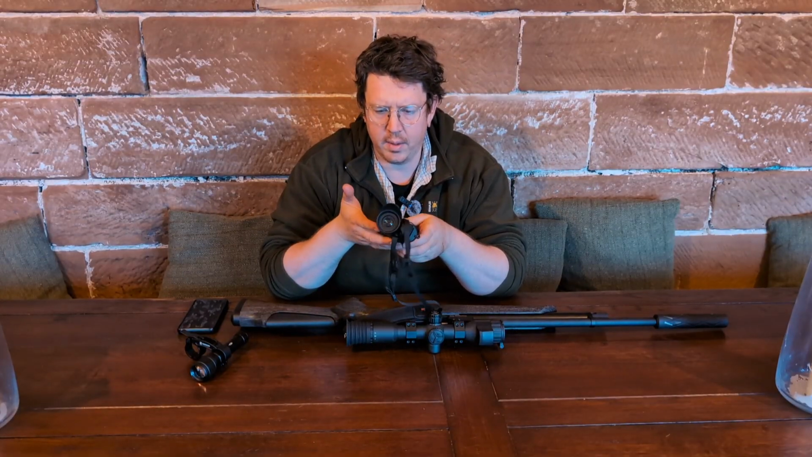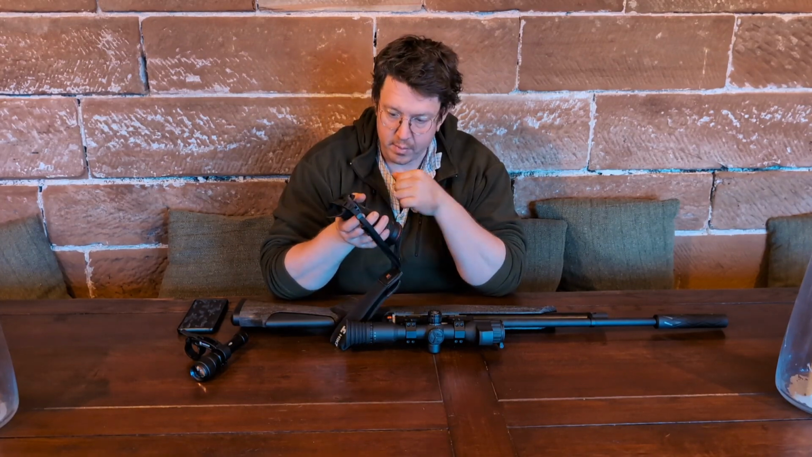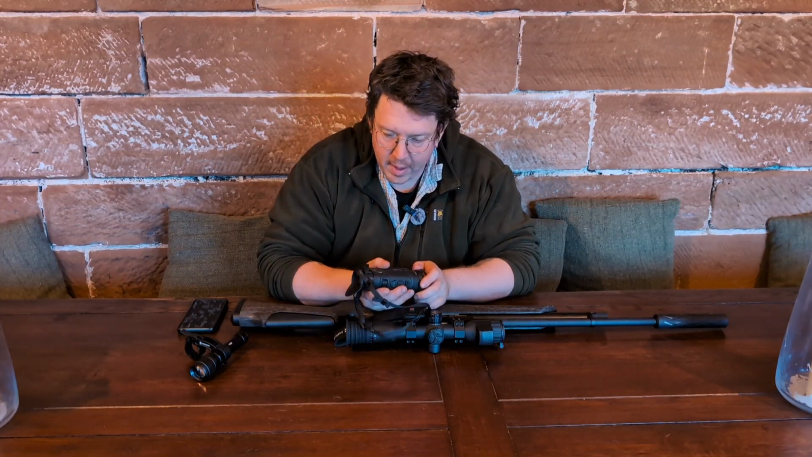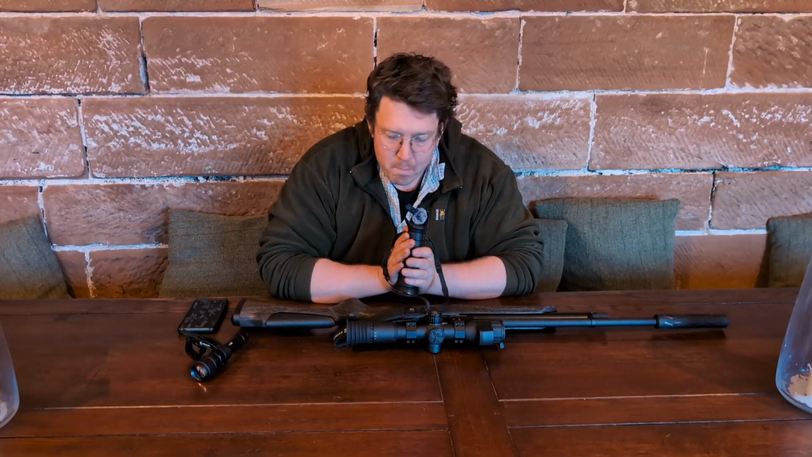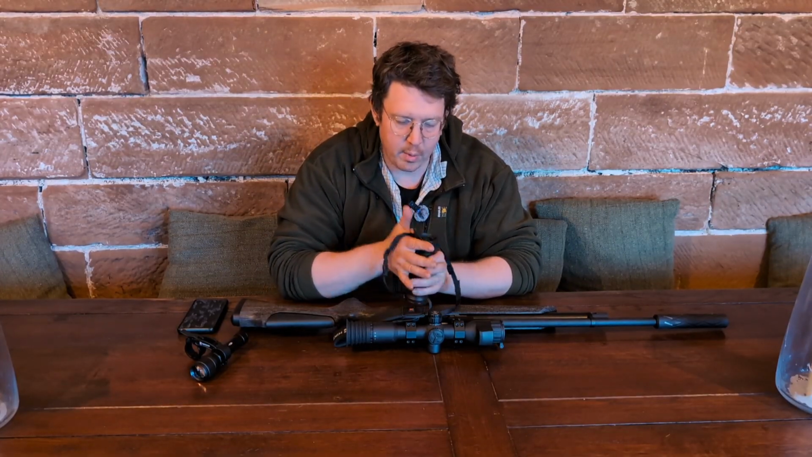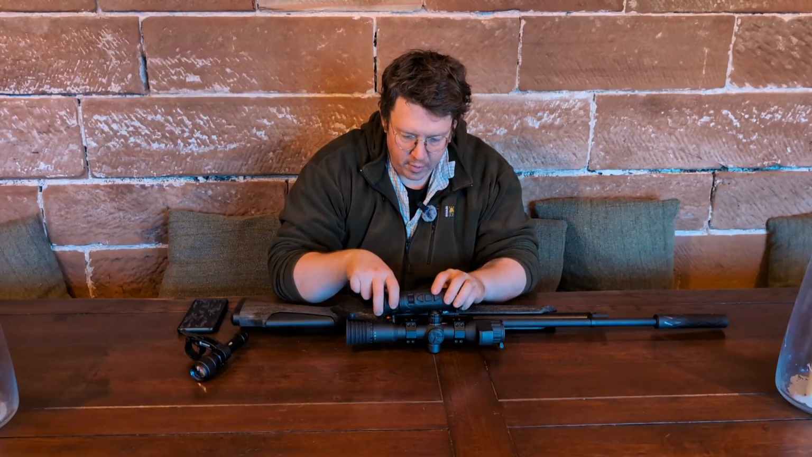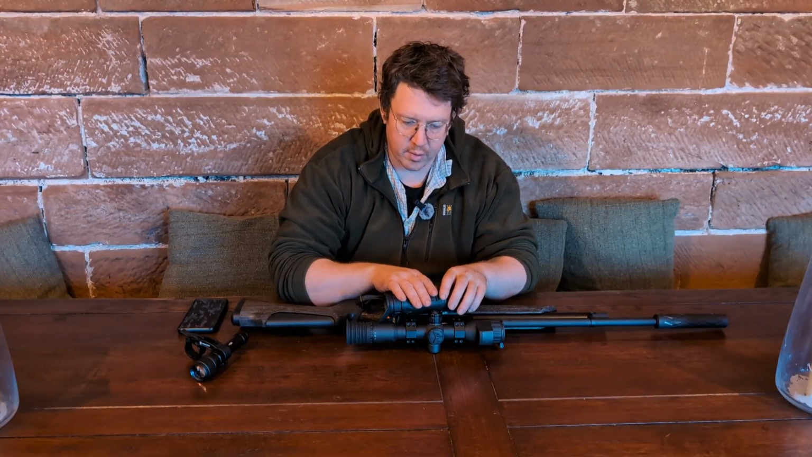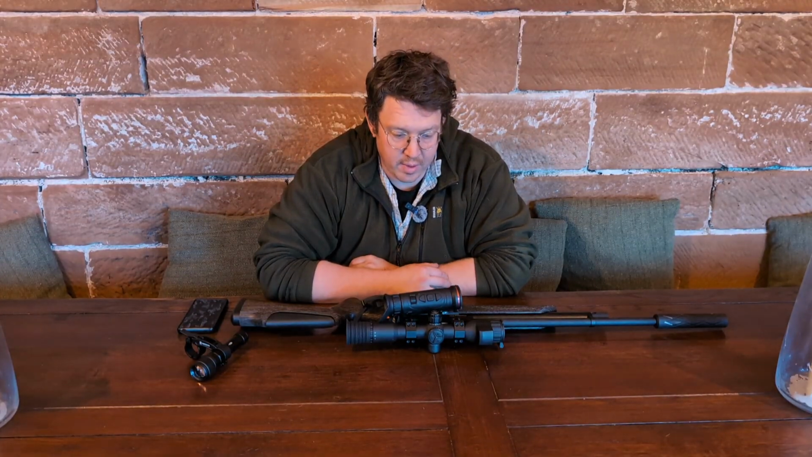It did have a side strap on it. I, in all honesty, broke that, taking it in and out of my bag a lot. So one, something to be aware of. Two, not something I miss in any way, because it comes with the neck strap. So whilst you're out foxing, whilst you're out spotting at night, this hangs around my neck, and it means it's always to hand. I know where it is, and you can also carry a rifle, carry sticks.